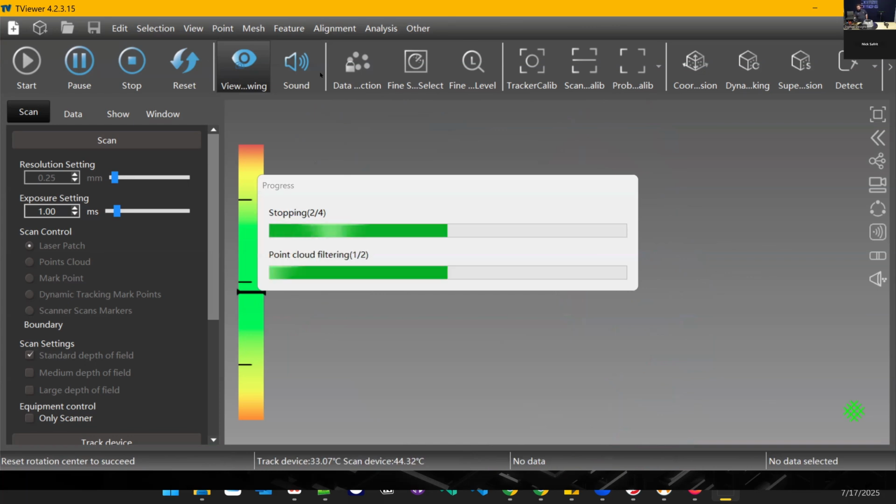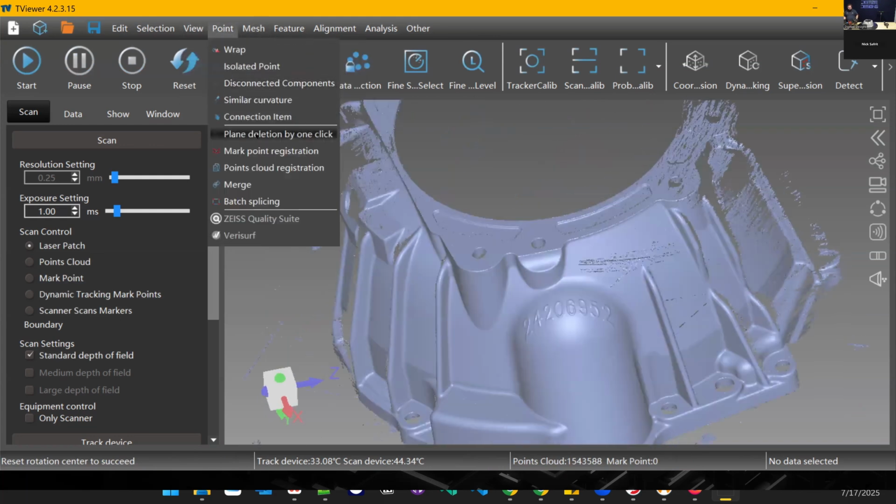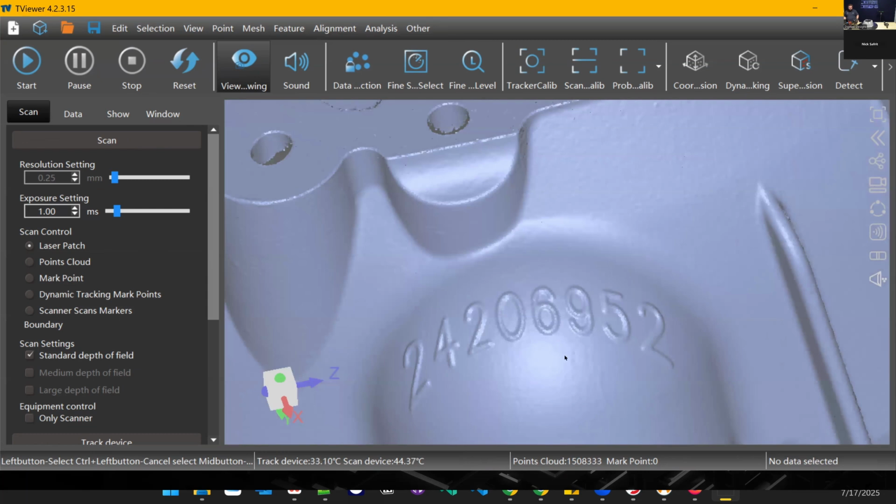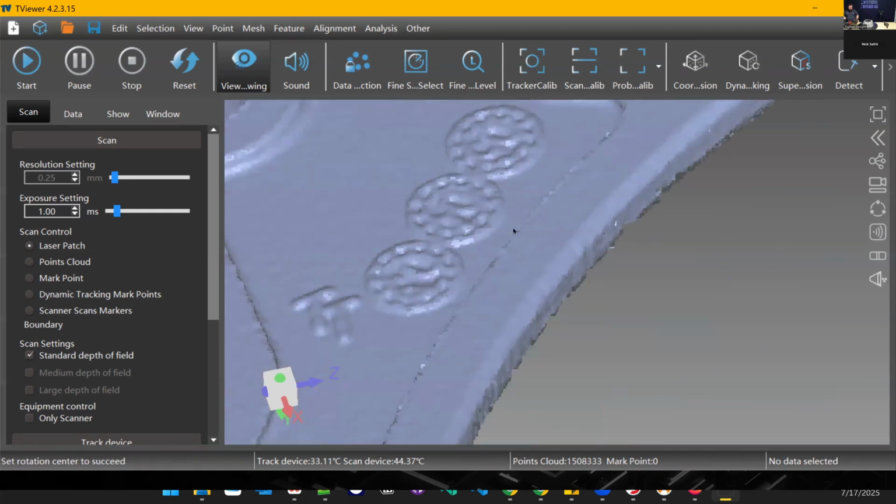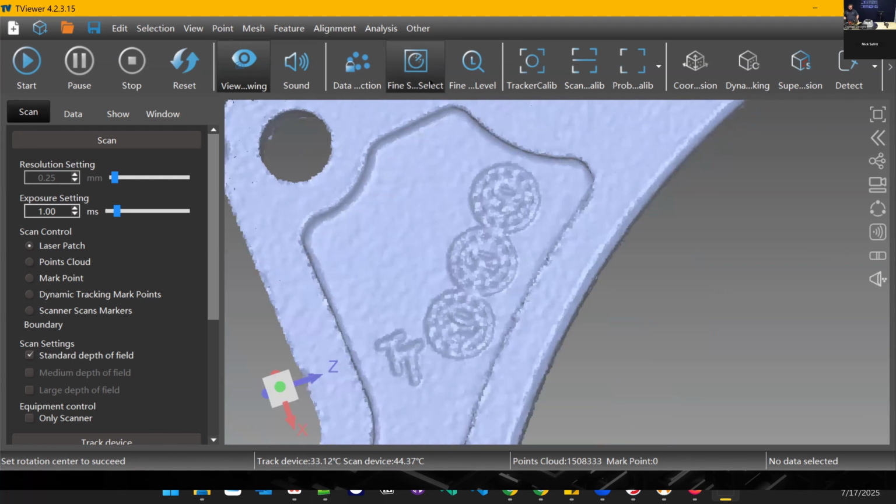Let's look at what we've got so far here, and I'll show you something called fine scan. If you want to up the resolution in a smaller area of your object, you can isolate it on the screen and increase it separately from everything else. Disconnect the components and get rid of some of this noise. Cool. Yeah, there's those numbers at that higher resolution. Over here was what I was talking about. These are really even finer details than that. They definitely showed up, but they could be a little bit better.